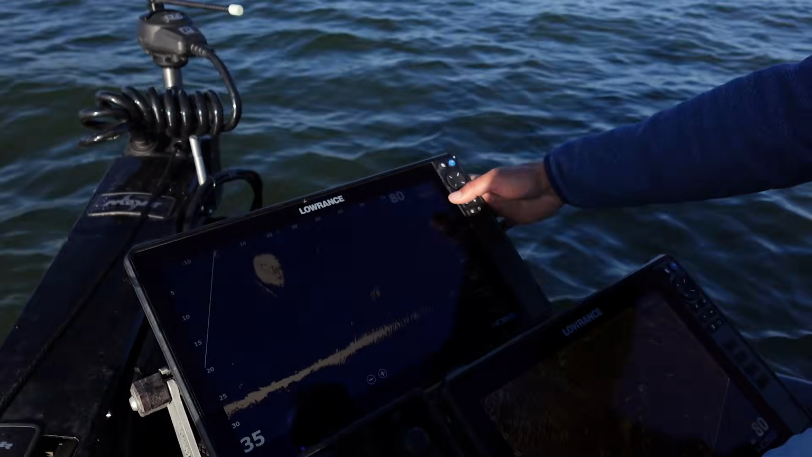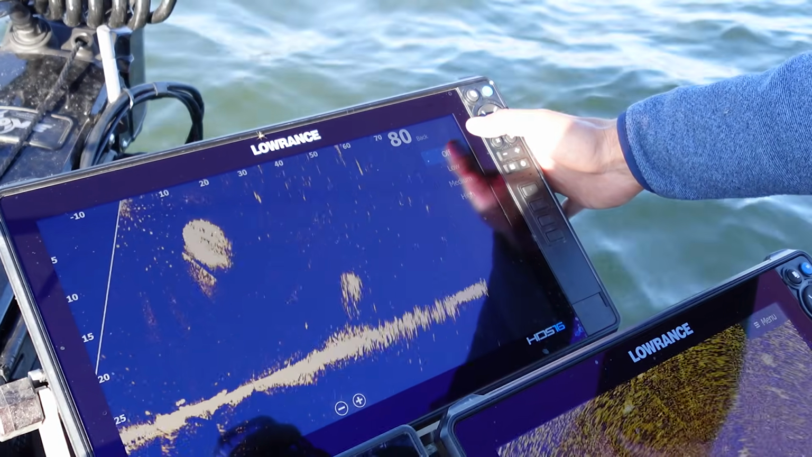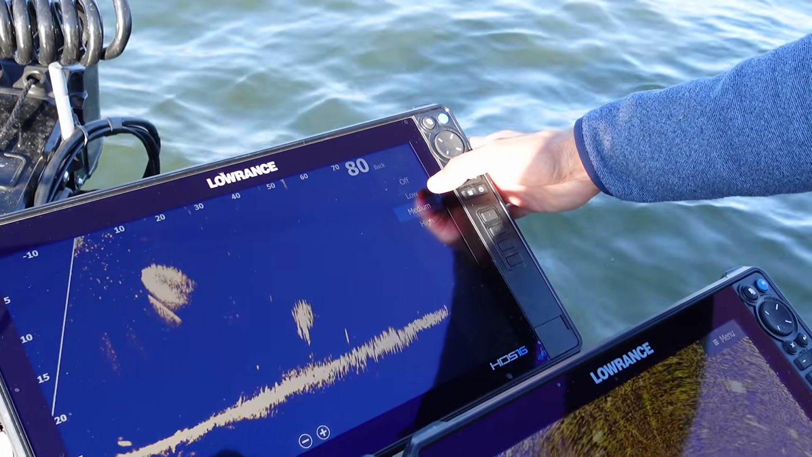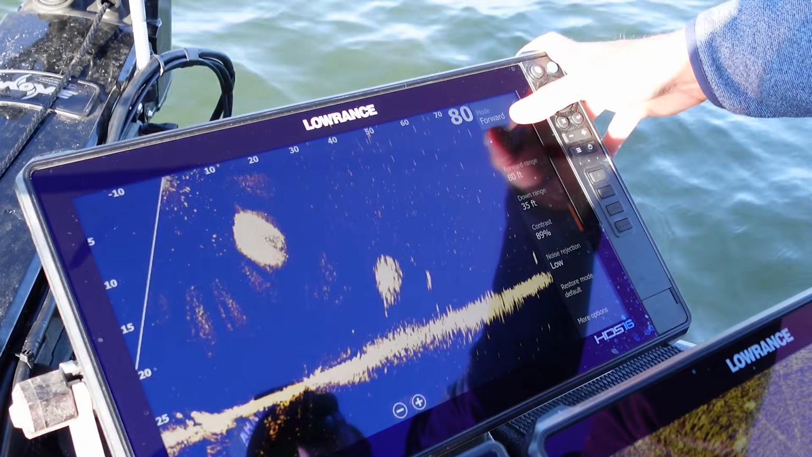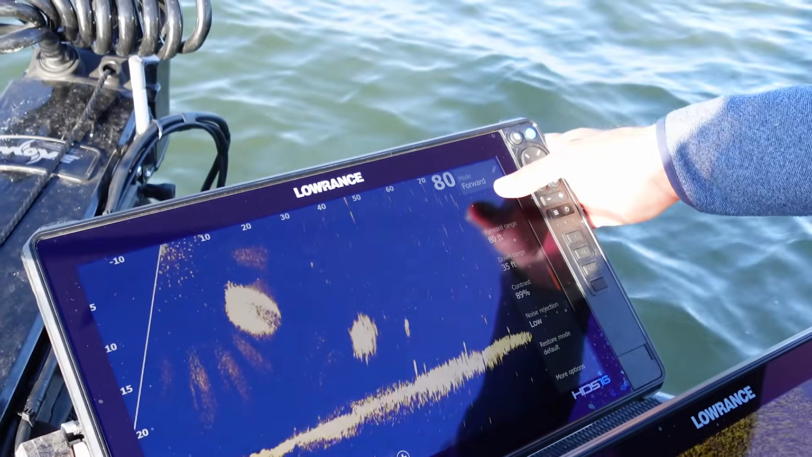So you can see, I'm gonna go back in here, I'm gonna change that back to low. I don't like it off because that's gonna be quite a bit, but low. Medium might be all right, but I just deal with a little bit of noise in the screen, knowing that I'm gonna be able to track my bait better and see everything out there a lot better.